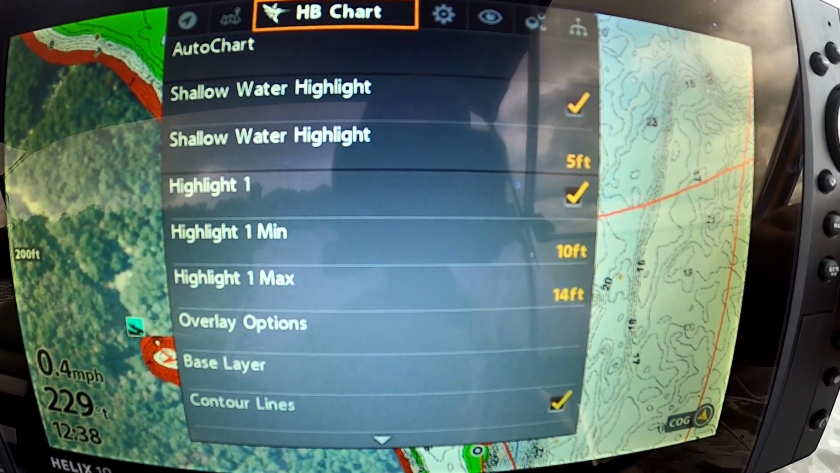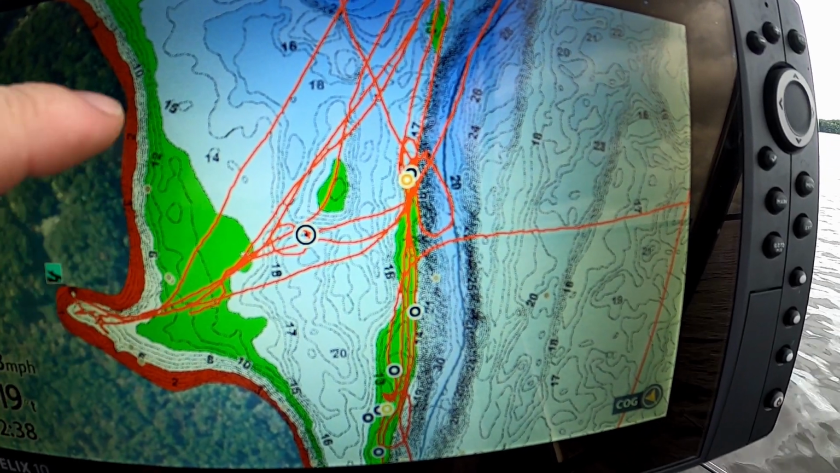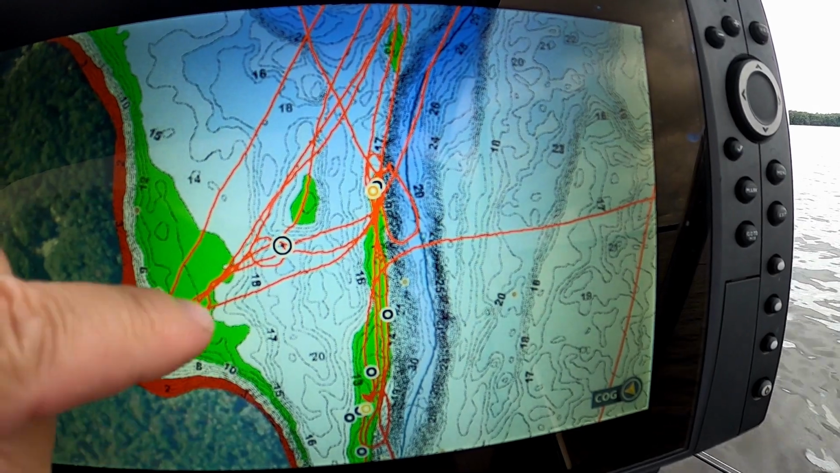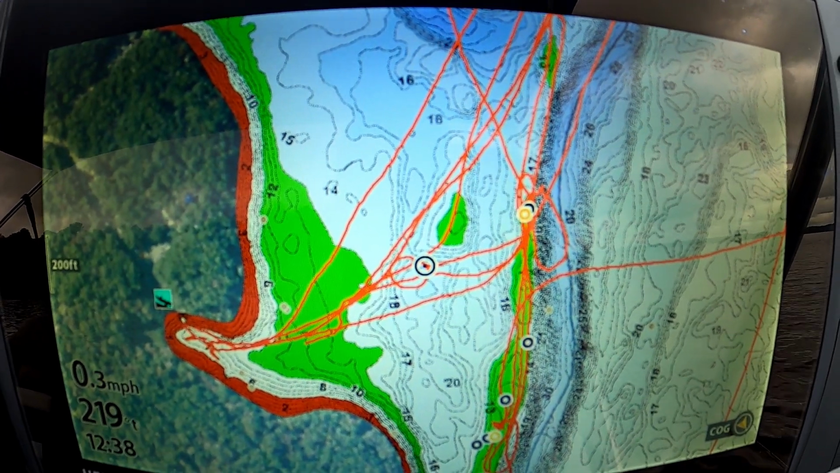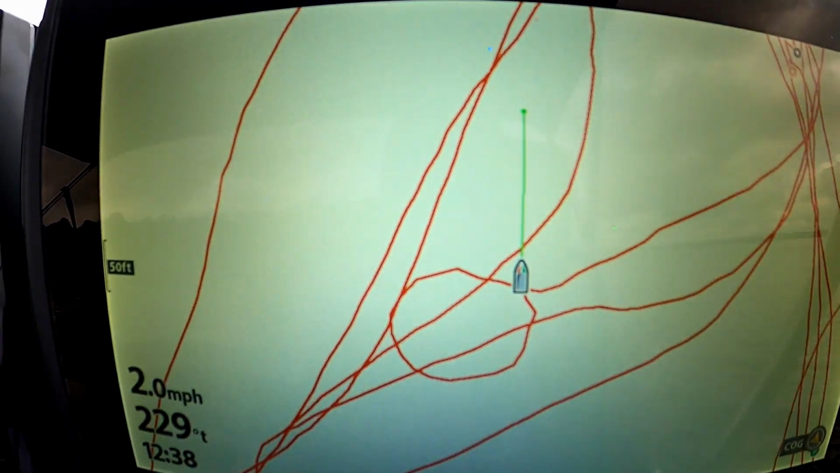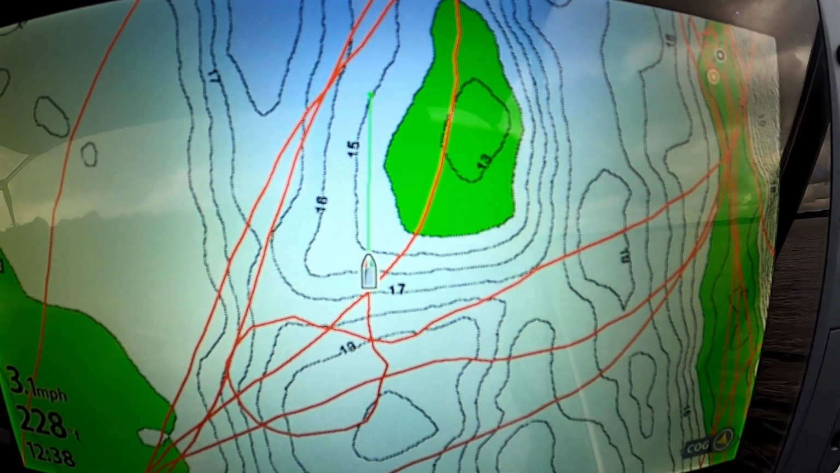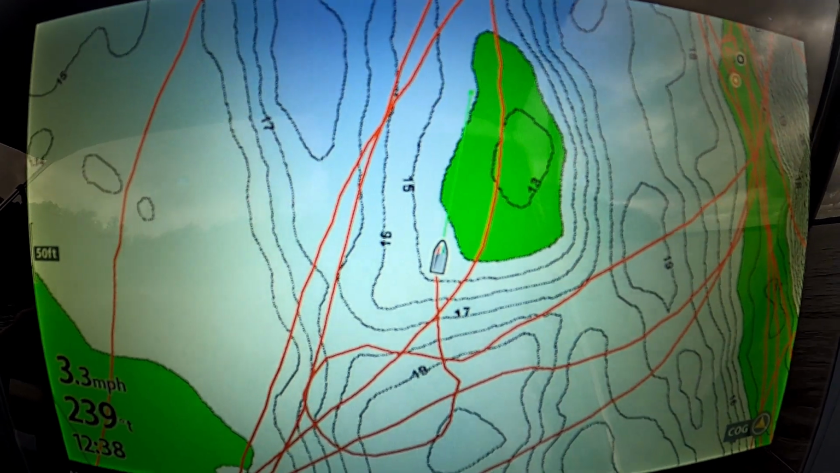Okay, so what that's going to do is now everything in dark green on here is highlighting that 10-foot depth range. It's a hump right there between 10 and 14 feet deep. So now all I have to do is go around the lake just to those places where it's showing me 10 to 14 feet deep, like this hump right up here in front of the boat. I can go straight to those spots and look for fish.